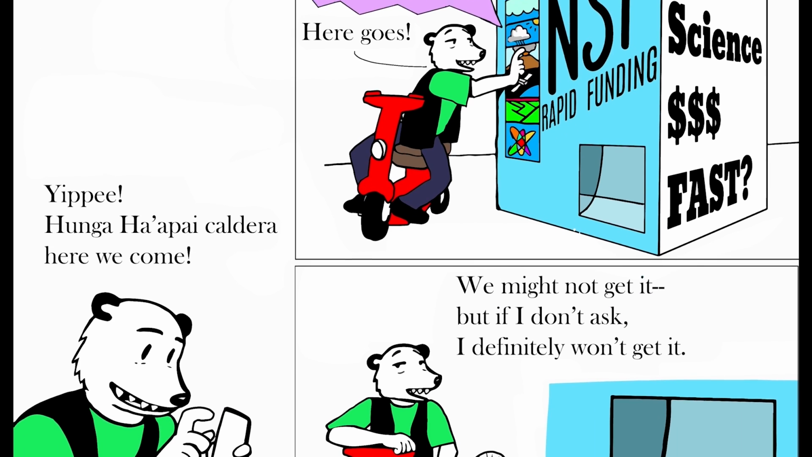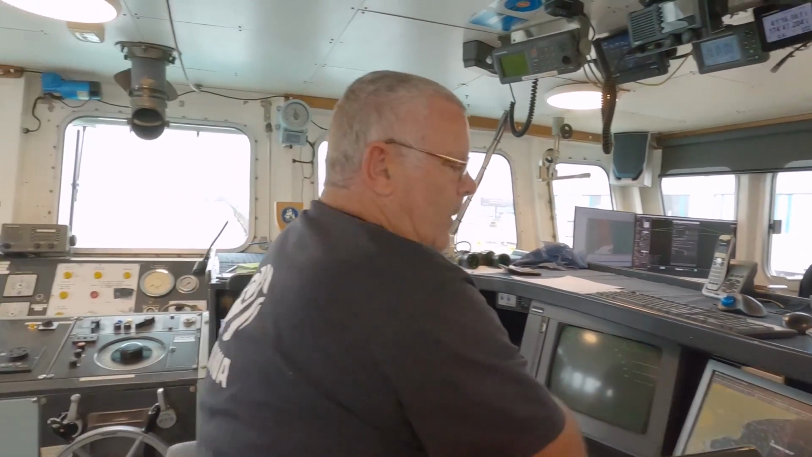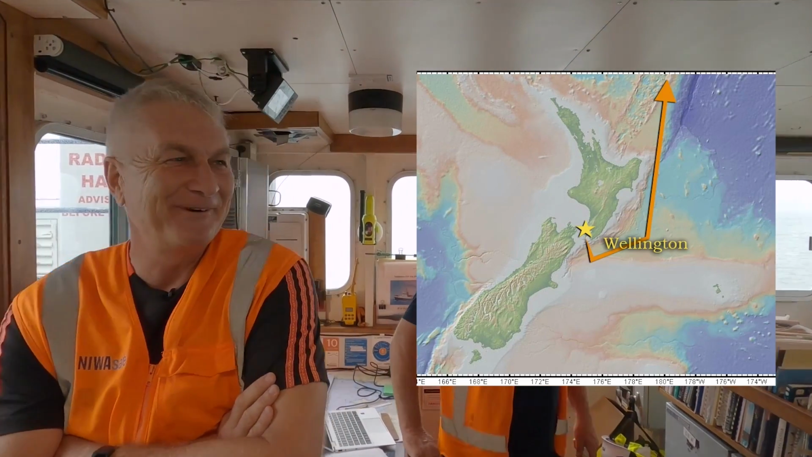They were, so Bob and Cornel went to work on the proposal, submitting it in early March. It was quickly approved, and on April 5th, Cornel and a small team sailed on the Kaharoa from Wellington, New Zealand, northwards towards the volcano.